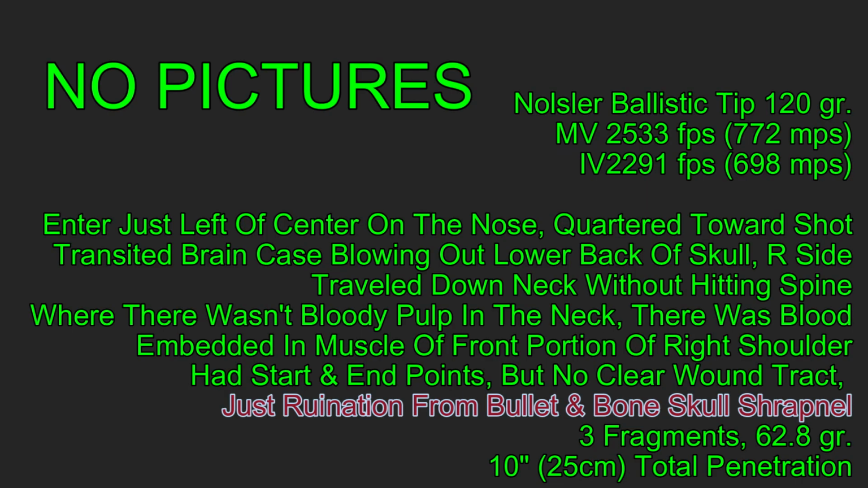Simply put, the bullet was well placed, hit left of the center of the nose, passing through the lower portion of the brain case, blowing out the right portion of the back of the brain case, traveling down the neck and embedding itself in the forward portion of the right shoulder. After that, everything was a mess. When the bullet exited the brain case, it showered shrapnel throughout the neck, and the neck was just a pulpy mess. What wasn't a meaty mess was then just full of blood.